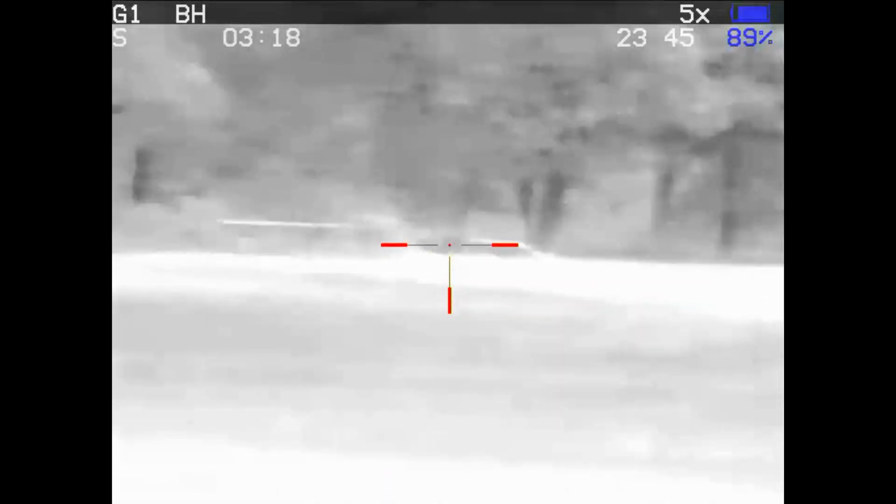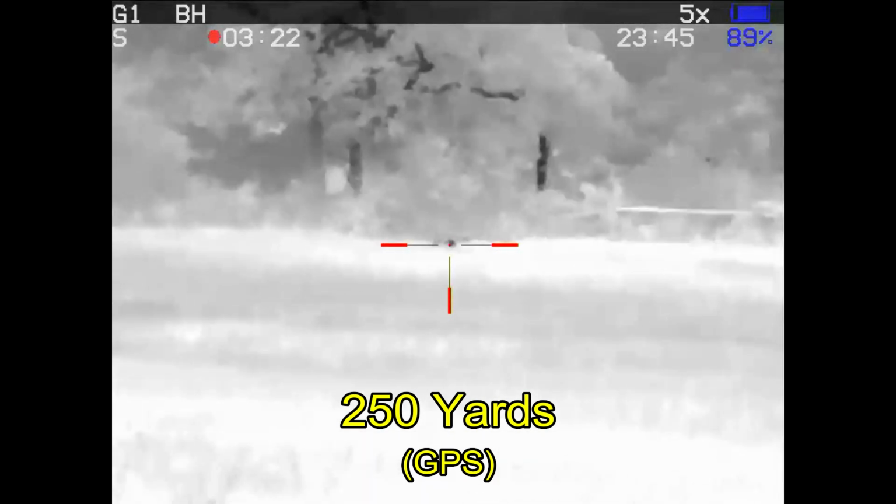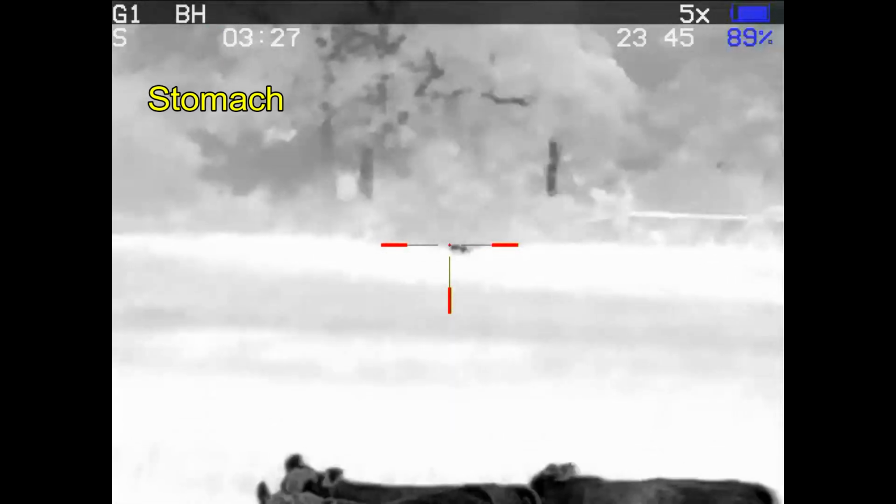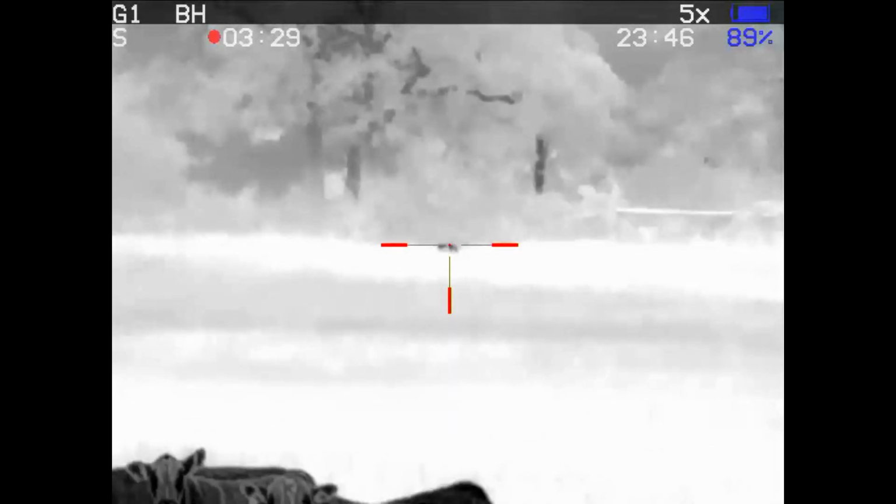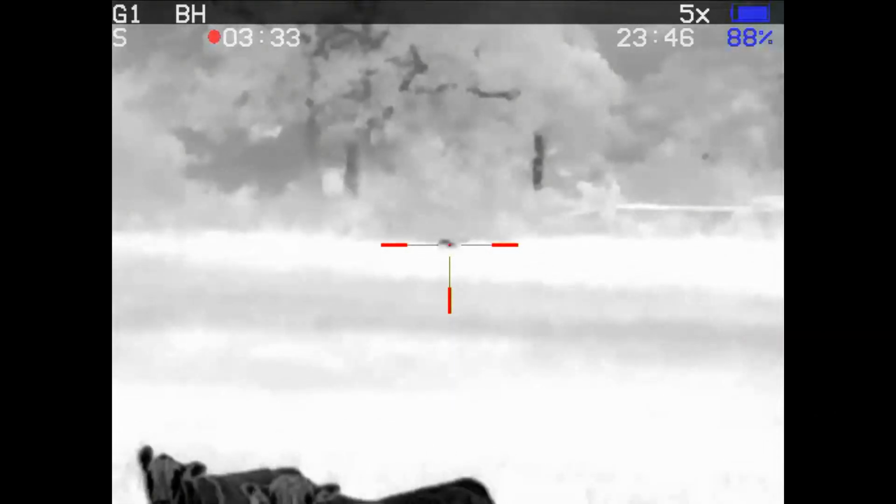And I hear some cattle coming. There they are, all passing underneath me. But the hog's still moving. And I shoot well over the cattle, feeling confident that there was no way that they were going to be able to jump into my field of view.